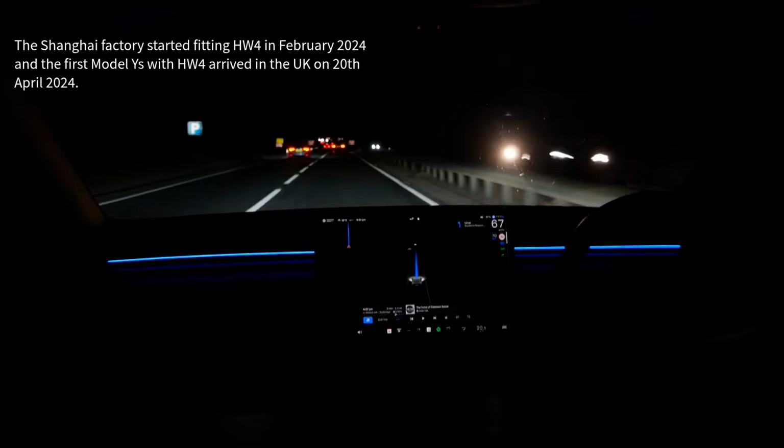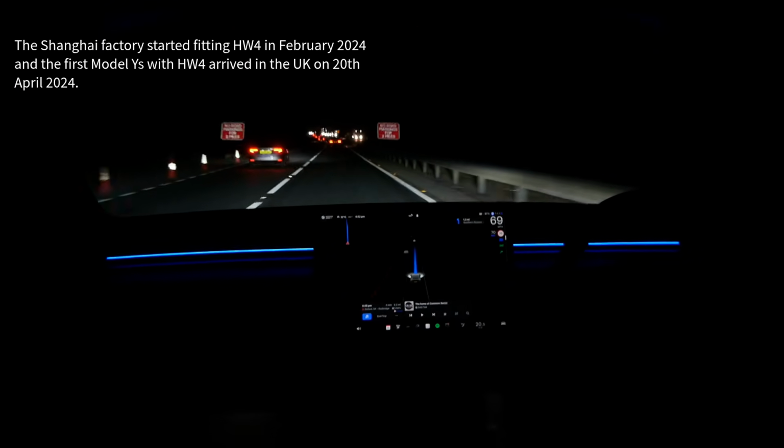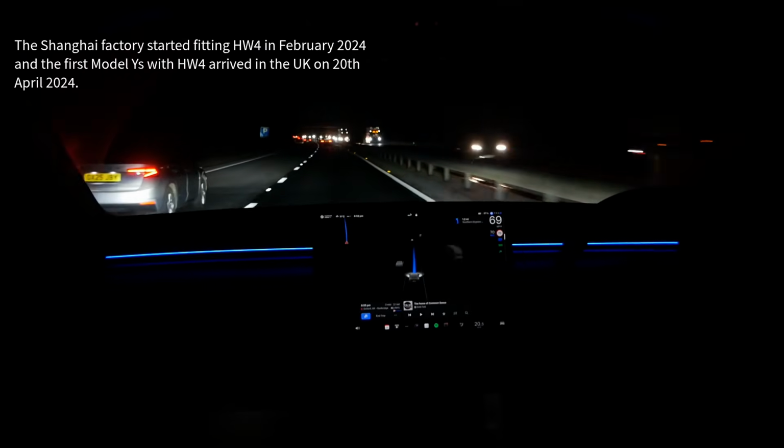The newer Hardware 4 cameras have an infrared filter for better daylight clarity and less dazzling at night, plus of 5 megapixels versus 1.2 megapixels on Hardware 3.